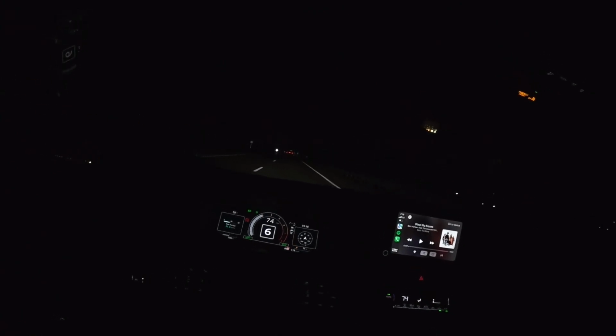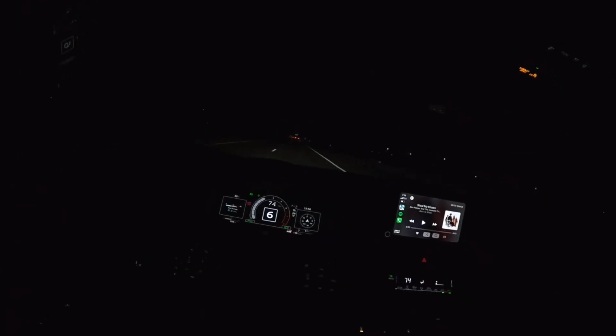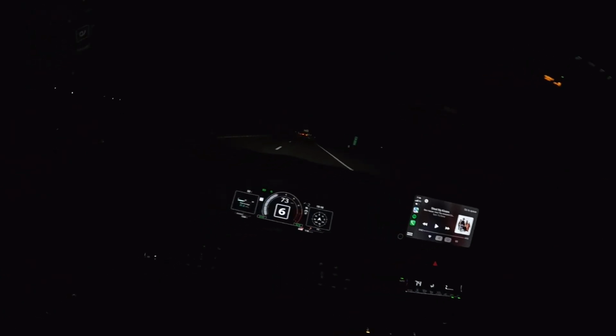The GR Corolla is kind of going to remind me of the Civic Type R with the suspension setup. It's not going to be that harsh though. Like, this is a better suspension than the Civic Type R. It's a one-suspension-fits-all. It doesn't have a comfort mode and track mode. It's just one suspension, no adaptive dampers. And it's on the firm side, but it's not as harsh as the Civic Type R.